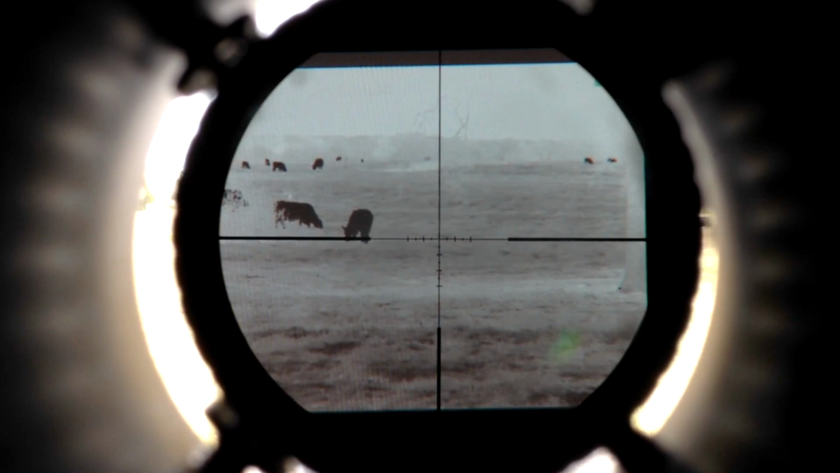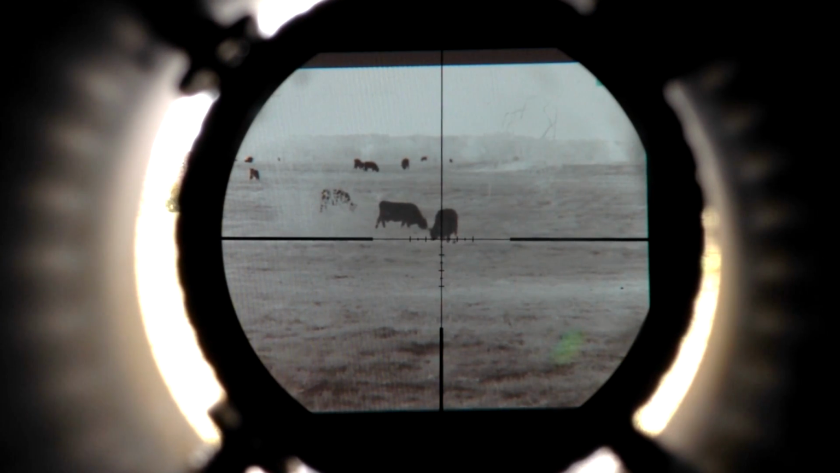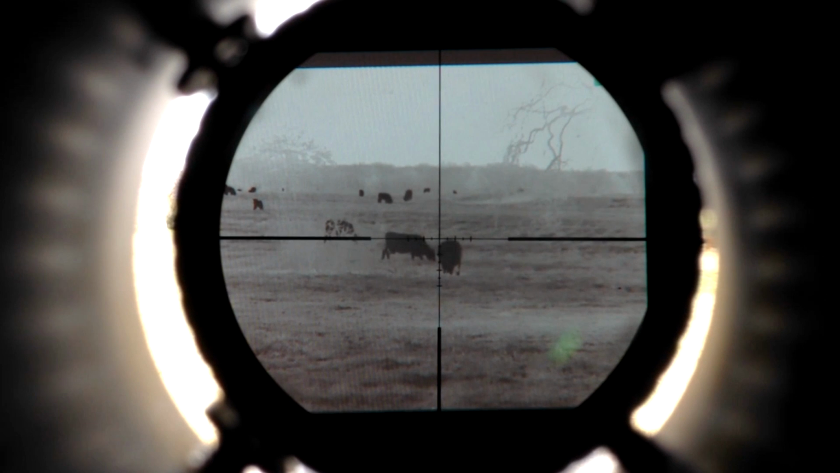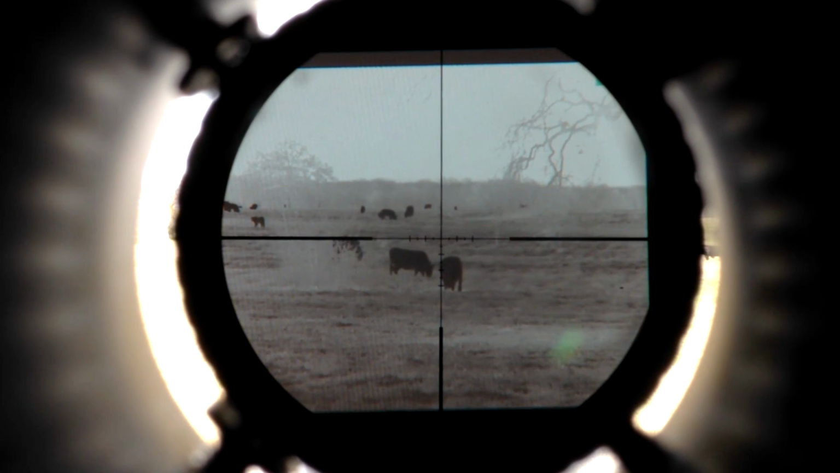Let's try to zoom in. The small hog's on the very far right of the screen. Let's see if I have enough elevation in this stand I'm using. It's just above the crosshairs.